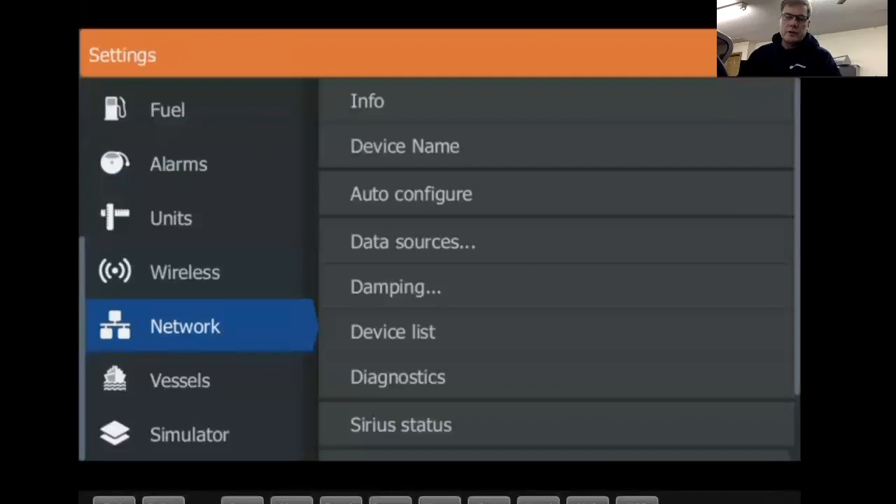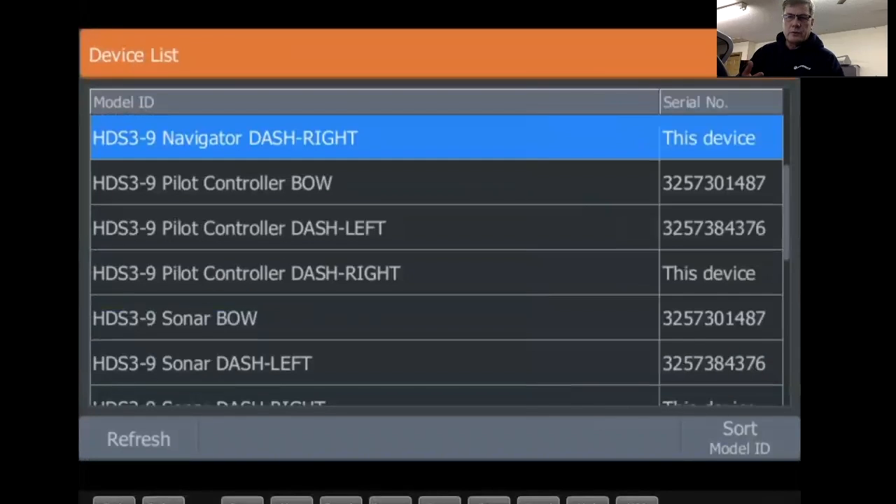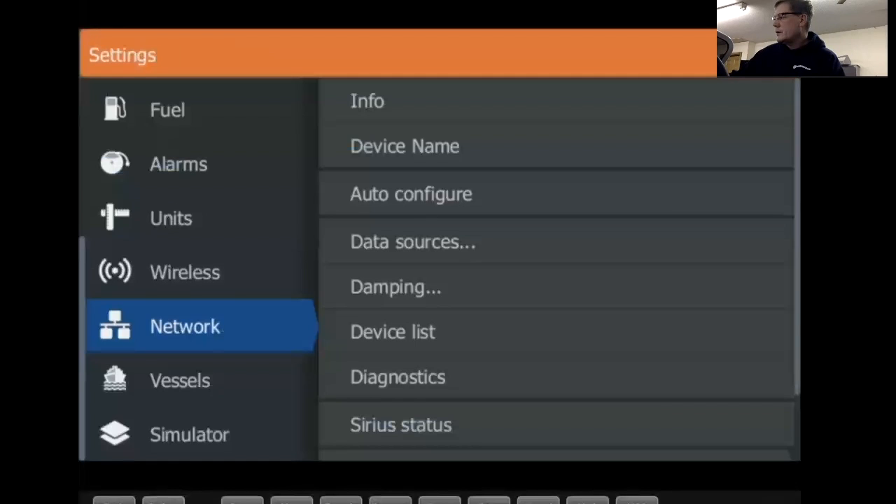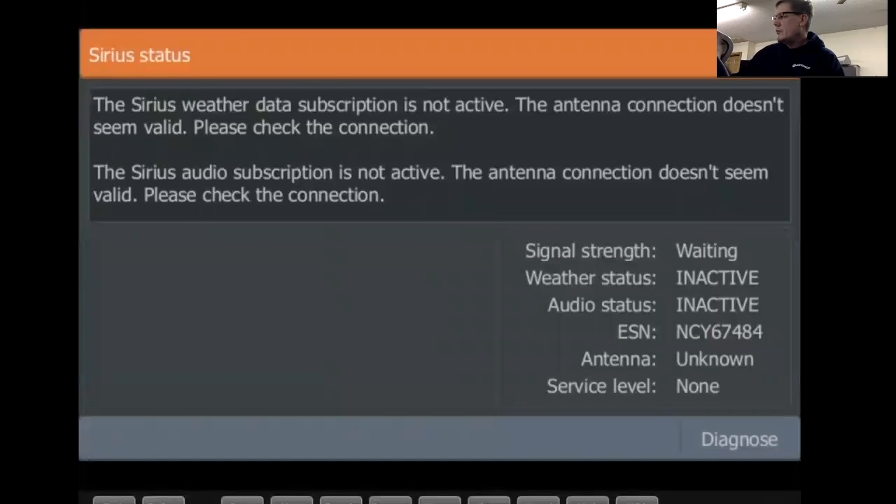So if let's say you got an issue with something not working right, say your sonic hub isn't working right, something's goofy there, you can go into your device list, and if it's not showing up there, you got an issue with maybe a power issue or something's going on there, or there's an issue with your NEMA 2000. Serial status. Right now, it's not active. I need to go out and pull it outside and connect up to Sirius Radio. But that's that.